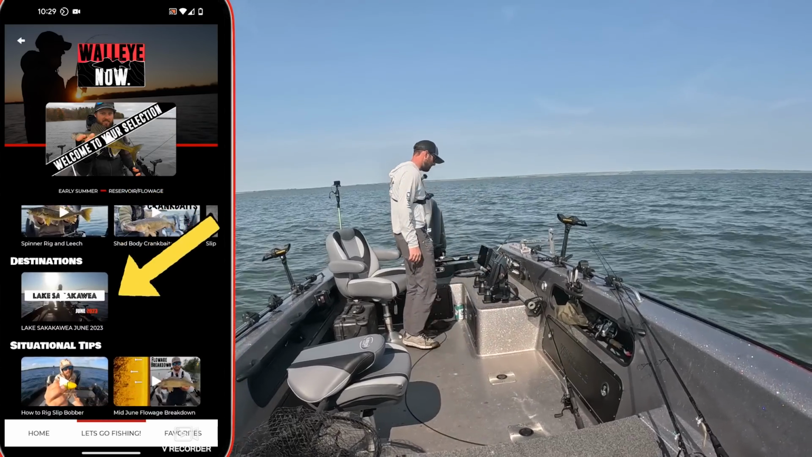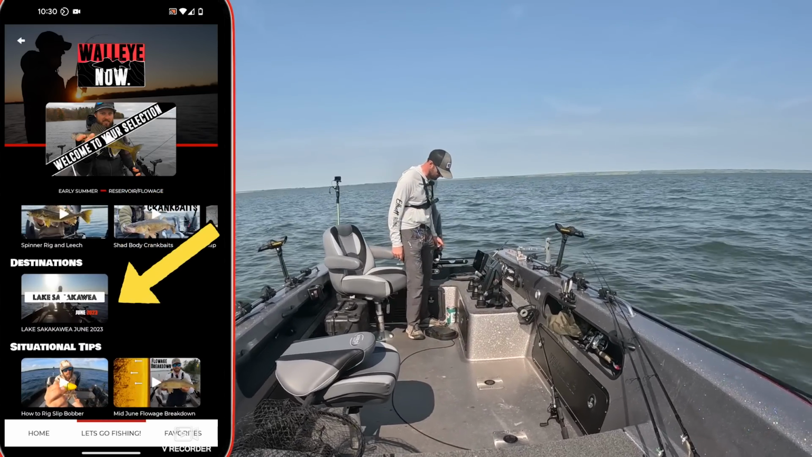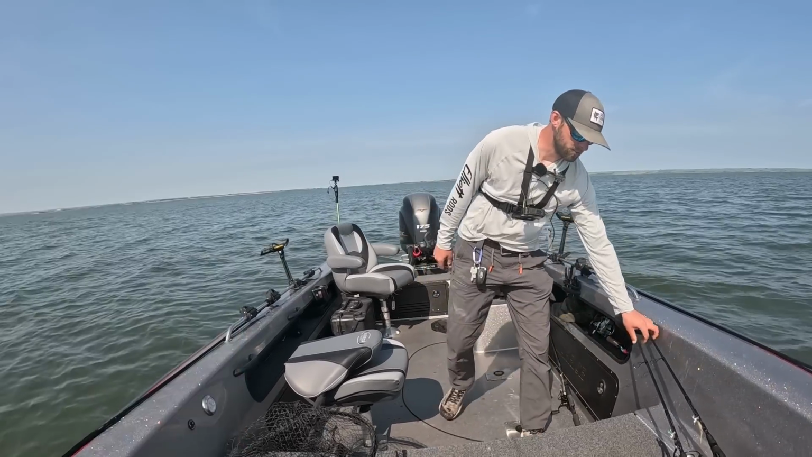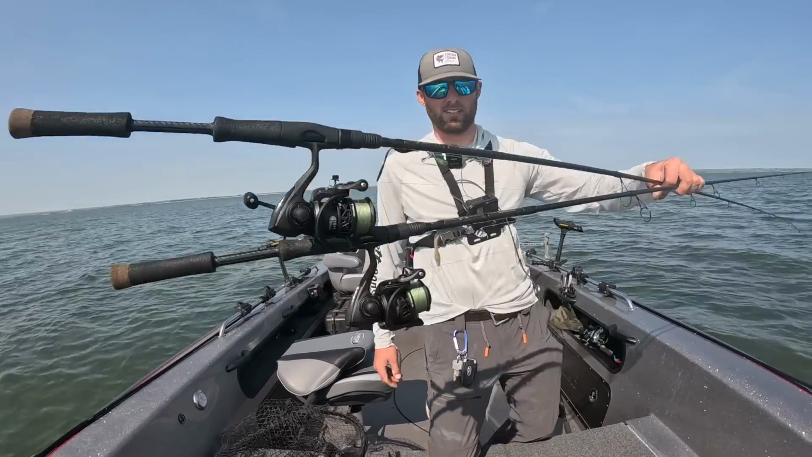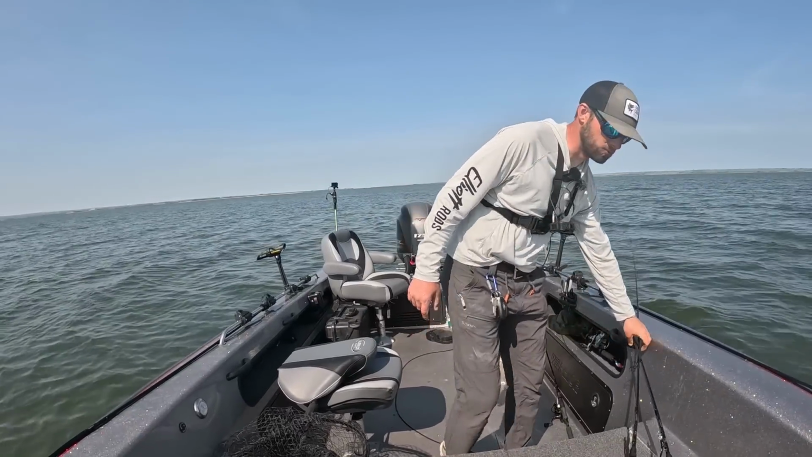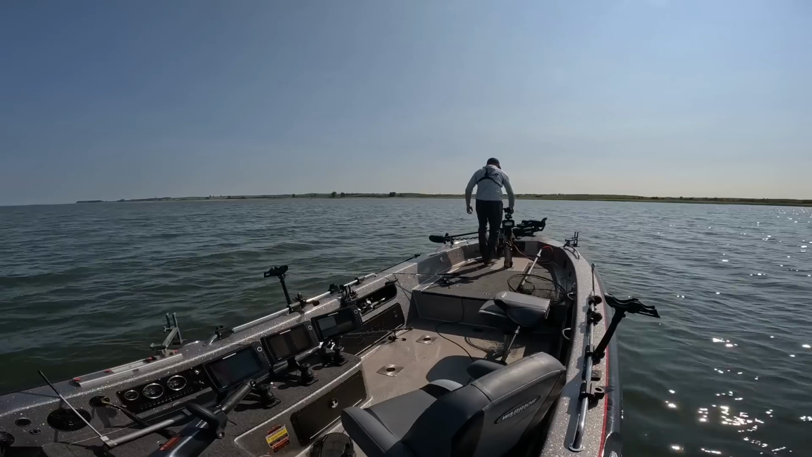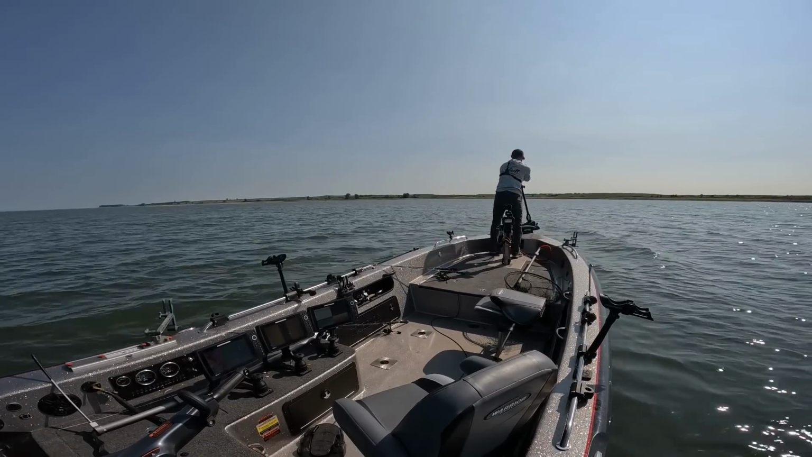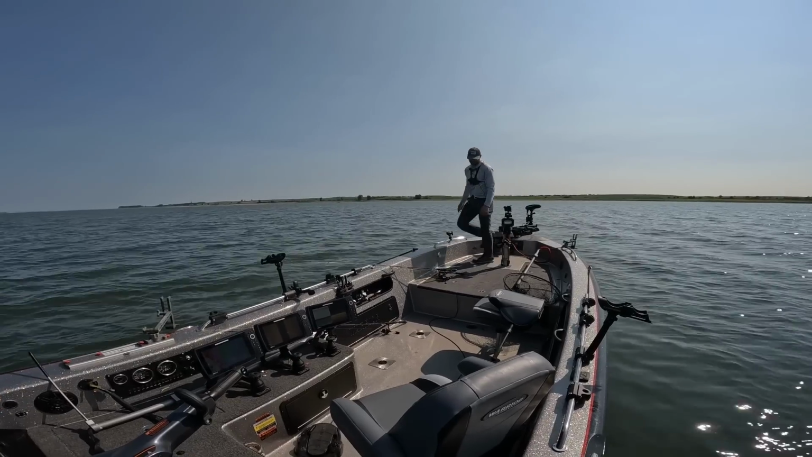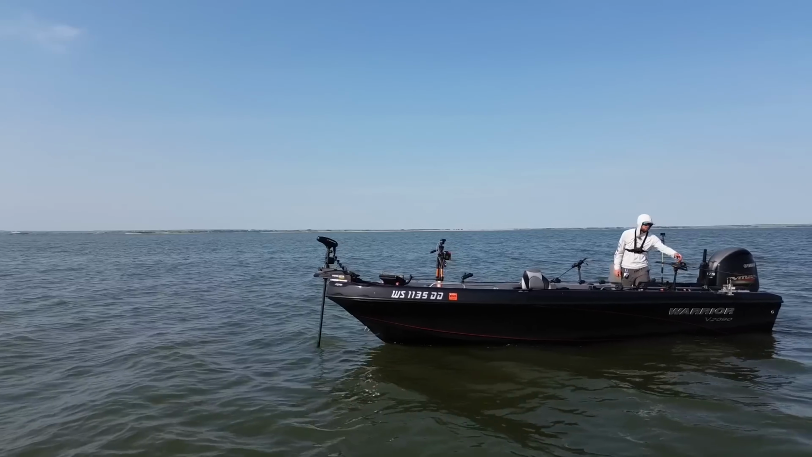Stay tuned. We're going to throw some of the search baits back. We've got to get the trolling motor down first, but this was the go-to thing yesterday. Unbelievably effective Kalins Search Bait, which I will link down below as well, because we'll get a ton of questions on that. We're going to start out doing some trolling, and then hopefully transition into some exciting snap jigging.